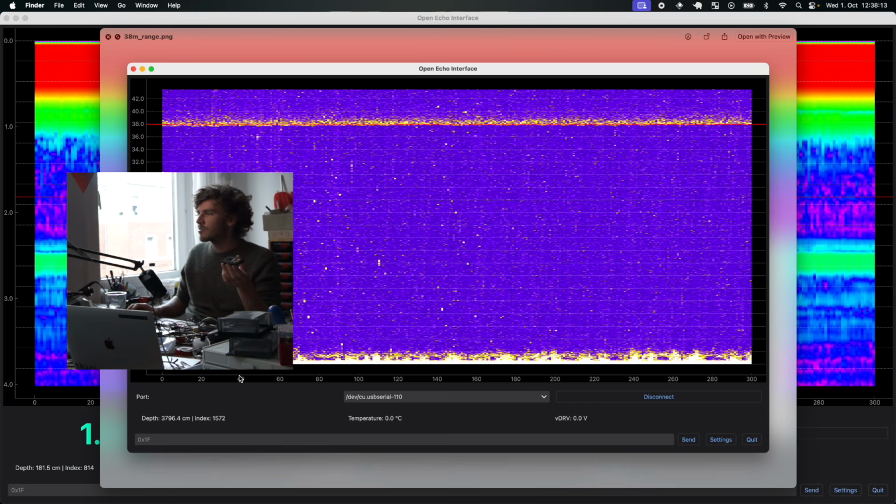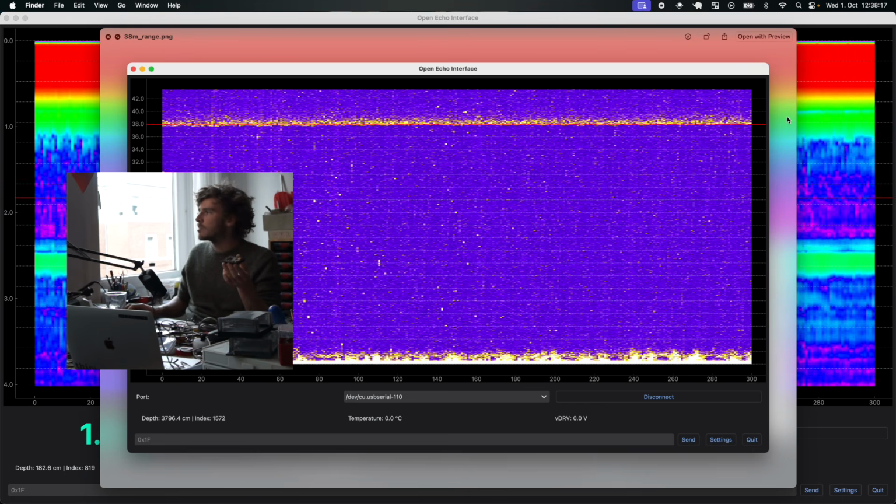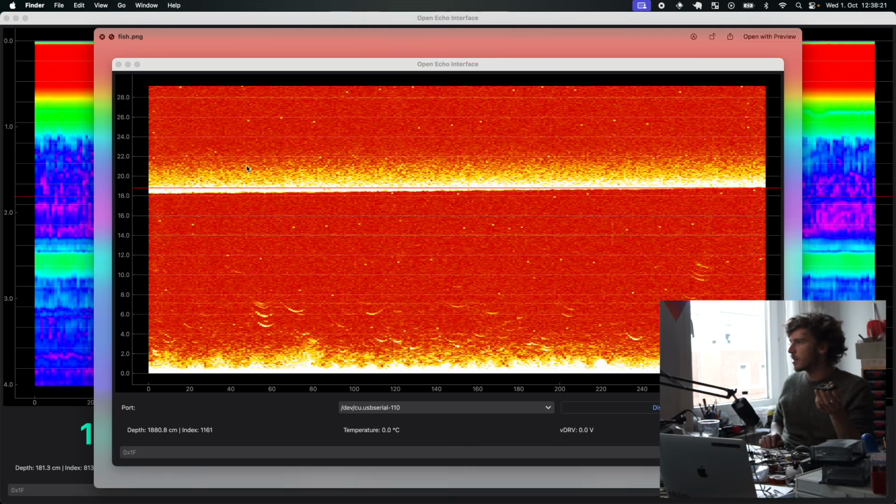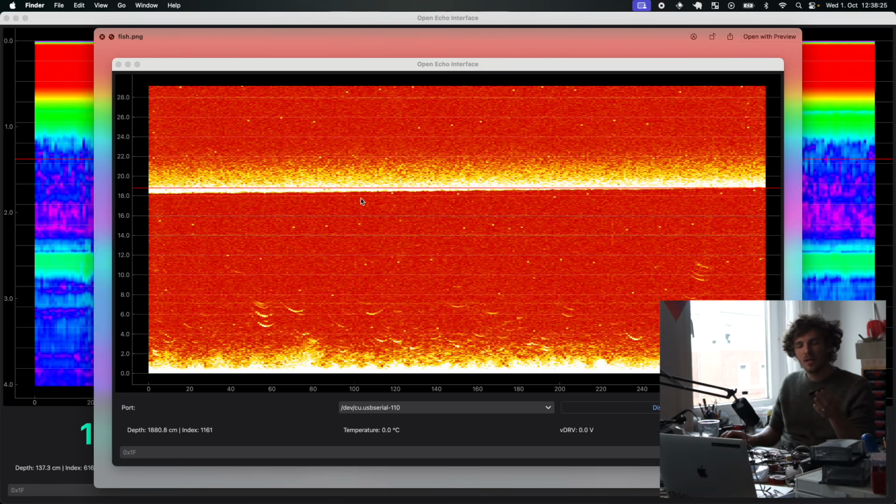I didn't have a picture or a screenshot from the 50 meters. But you can already see that the echo is a little weaker than when the echo comes back from only 20 meters or 19 meters or something.